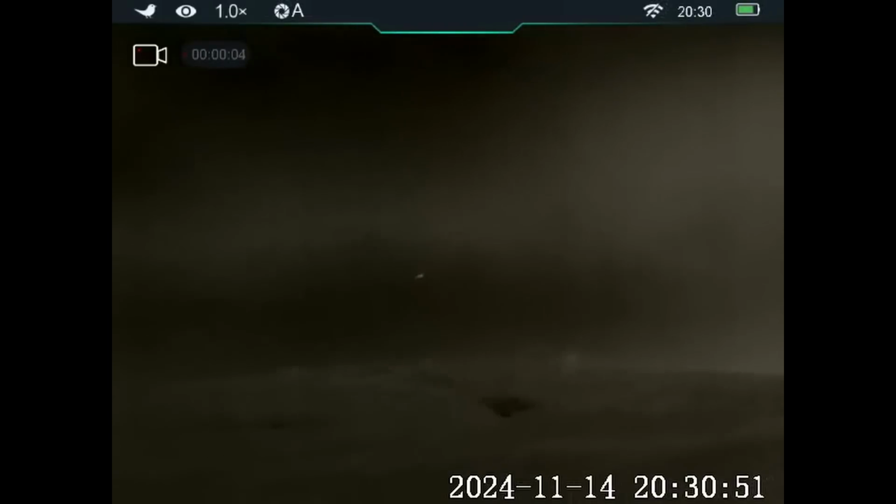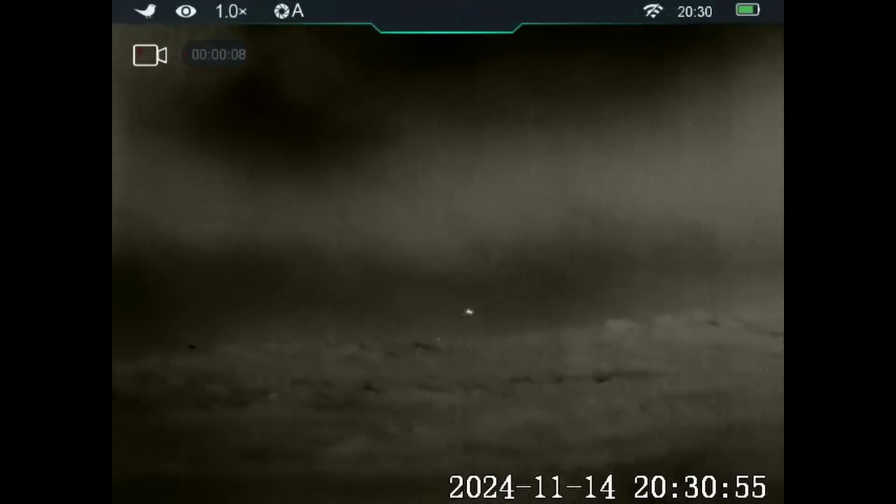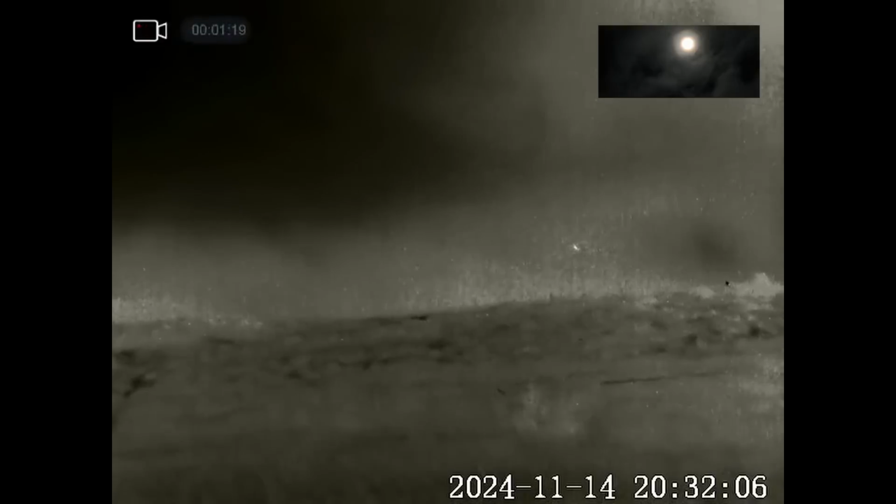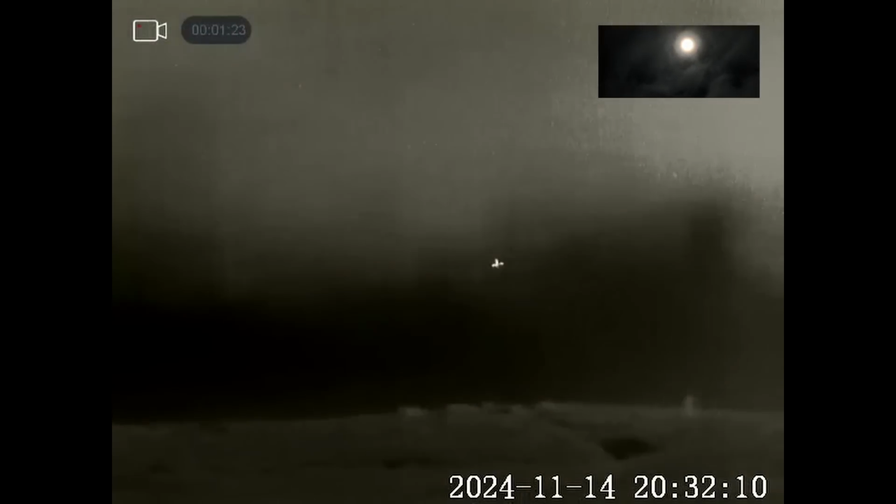I decided to just stay spotting from the truck, and I noticed there's a lot of ducks lifting up and flying round. Now they're either lifting up from the rushes where they've been or from the pond, so there's obviously something milling around up there. So I wonder if we're going to have a fox start heading this way. Also, you can just see how bad that moon is. When the fog banks clear a bit, you can see how bright it is up there.